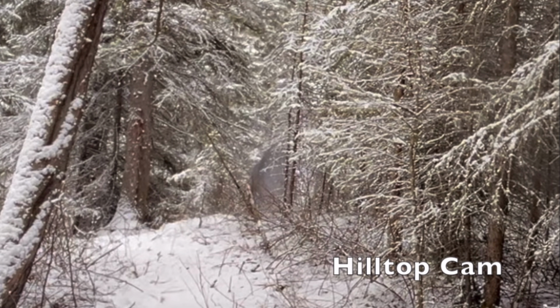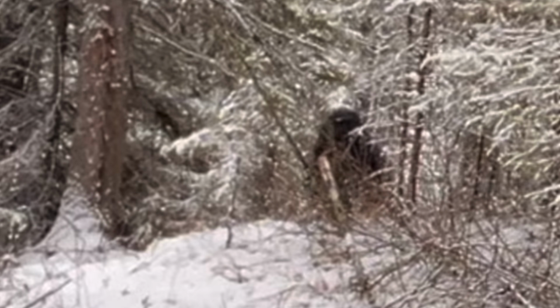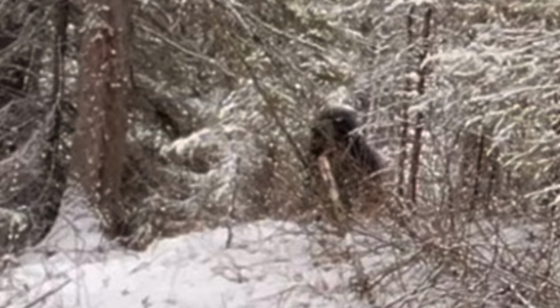Snow falls and reveals the same large, upright figure. It's hunched down there, and it's standing on a slope, so we can only see its upper portions. It has the typical domed head, strong build, and hunched posture of a Sasquatch.